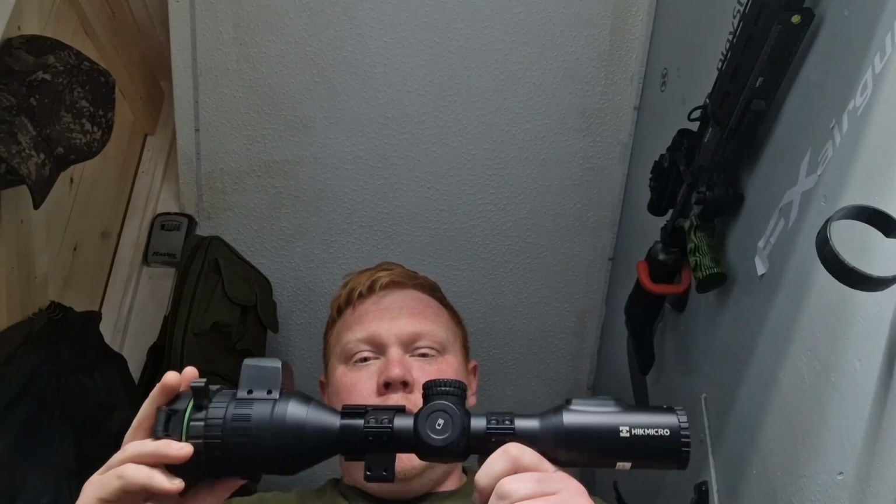You also get an 18650 battery as a backup if your scope ever dies. The battery life on this is really good. I was out a good 7 or 8 hours and I still had 2 bars of battery left. Obviously if you're using Wi-Fi, streaming through your phone, it's going to eat batteries a bit quicker, but like I say, that 18650 backup is always an option.